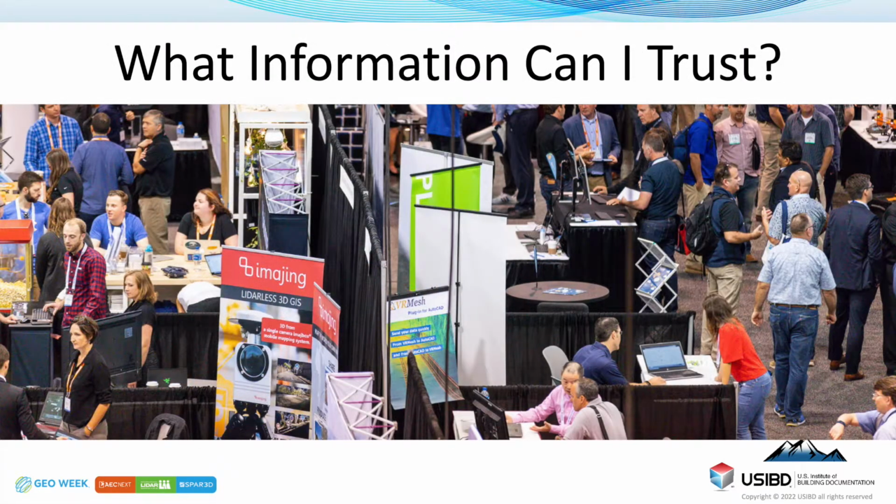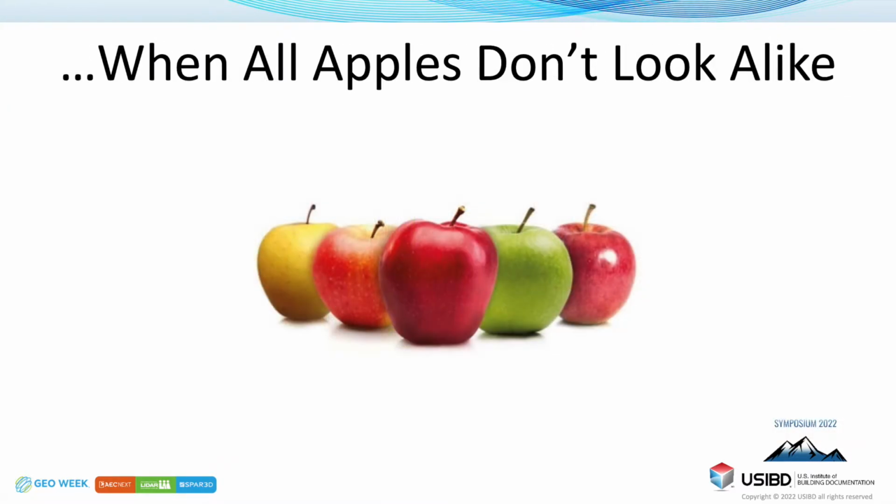And what information can you trust? Sticking with the theme of apples, they're not all the same, right? Everything's in the medium range, but that doesn't mean that every product is the same.